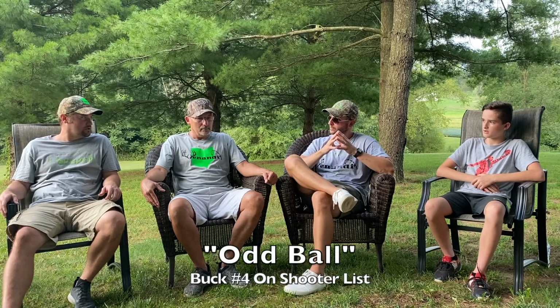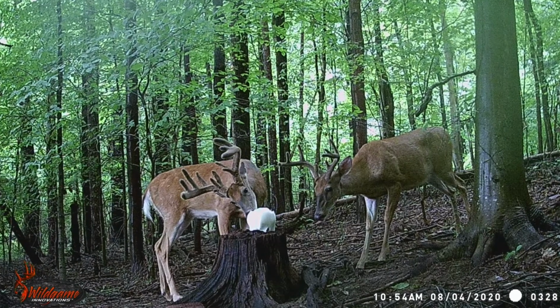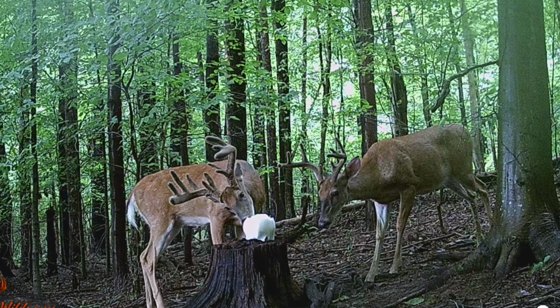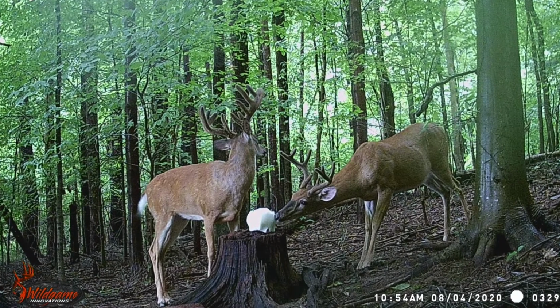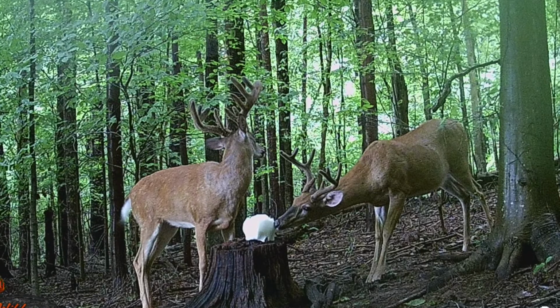Yep, so there's one there. His name's Oddball. We had pictures of him from last year as well. Let's get those on screen here. Yep. So last year, he was not very big, probably only about a 115, 120 inch buck. This year he's got both brow tines split, a lot of different points sticking out, so that's why we called him Oddball. But another good looking deer. Once again, probably only in that 4-year-old range, but he'd be a hard one to walk by though.